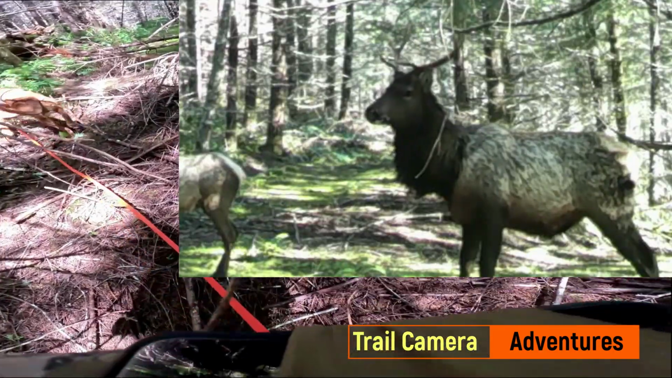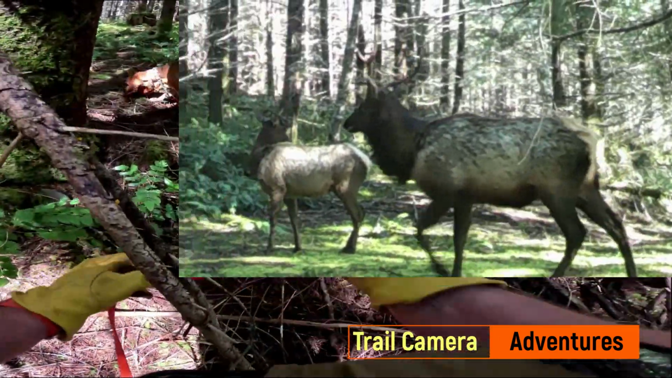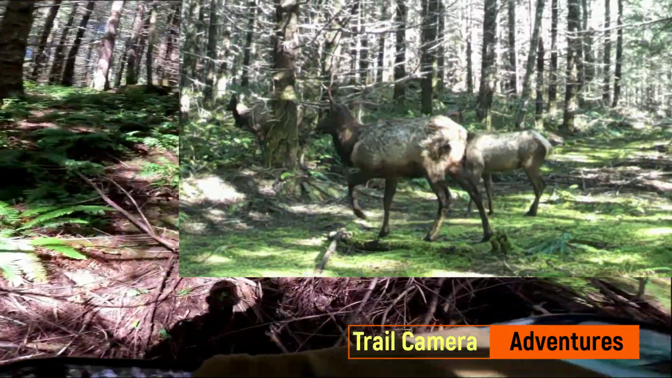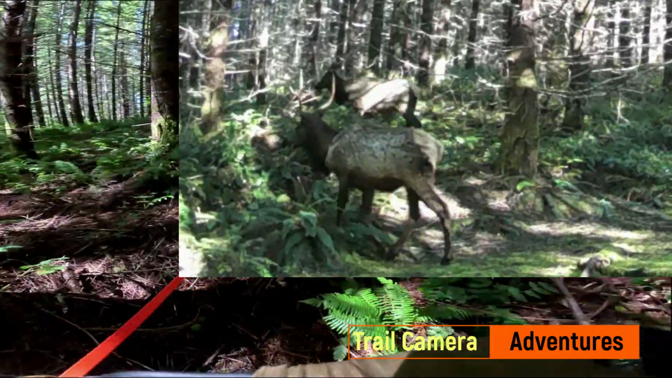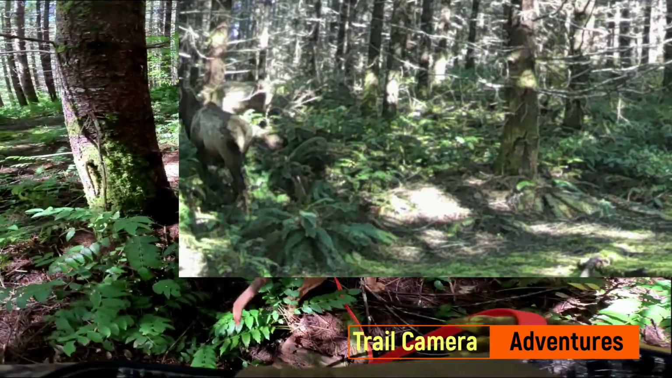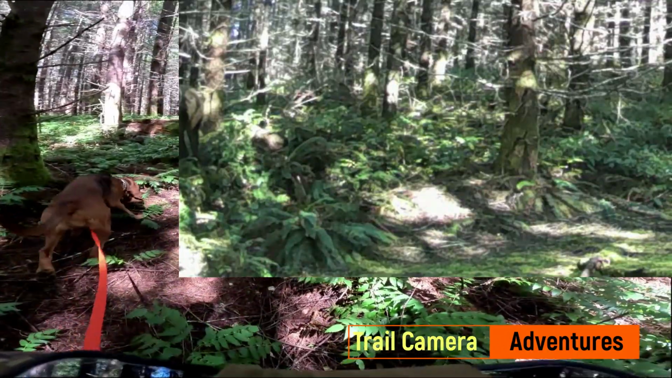Oh, yeah, I didn't even see it. It kind of goes underneath there, up and around. That's the way they've been going. Rather than hopping over these, they go up around, and I imagine come out just on the other side of that deadfall there.